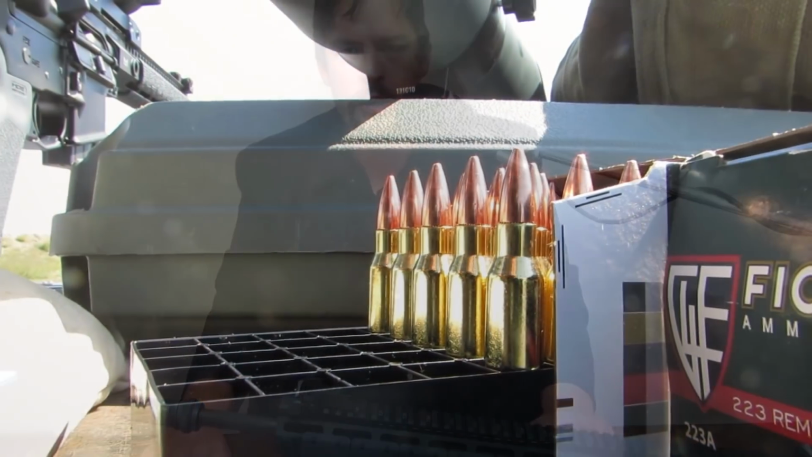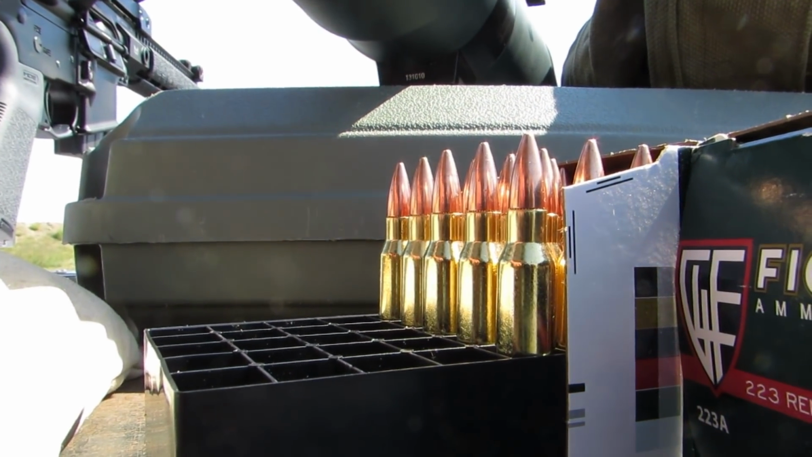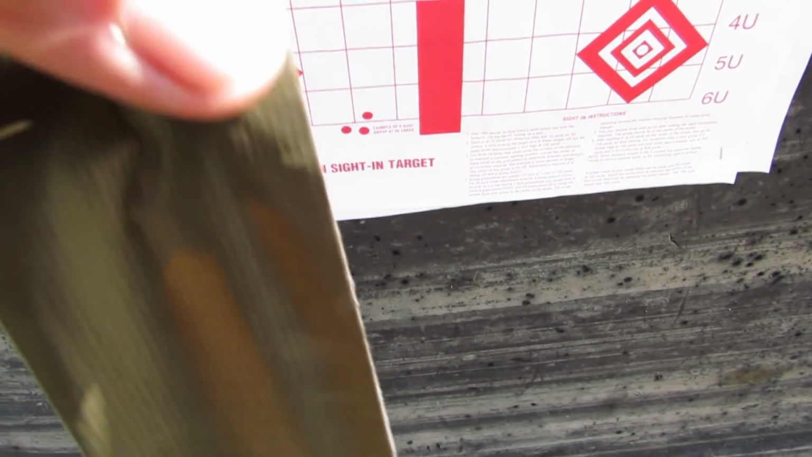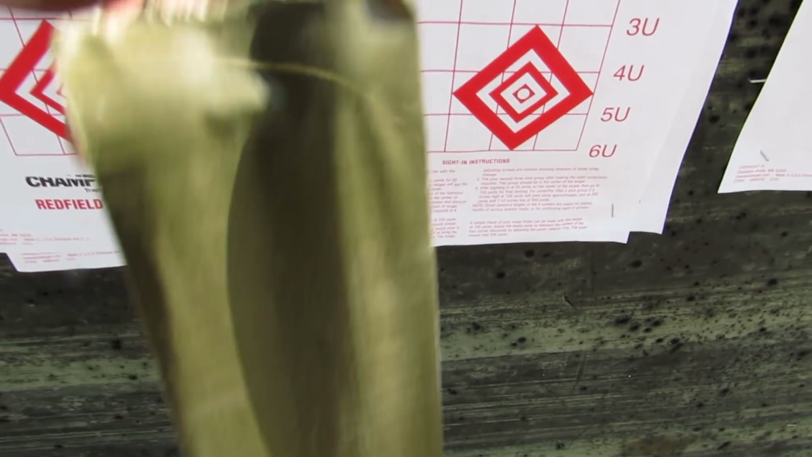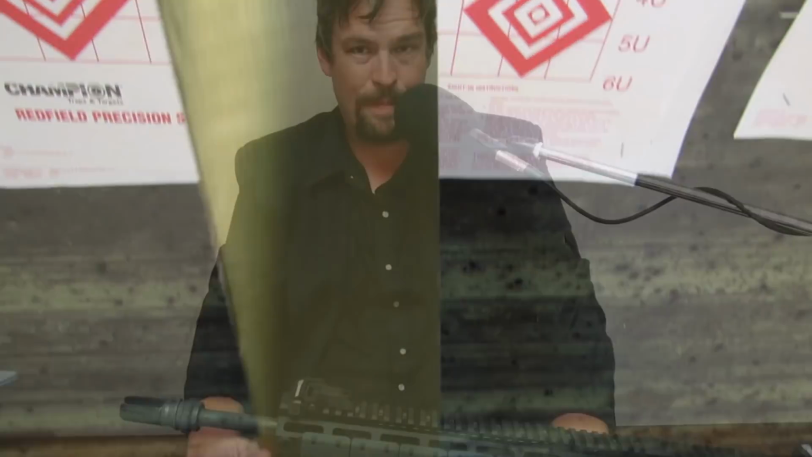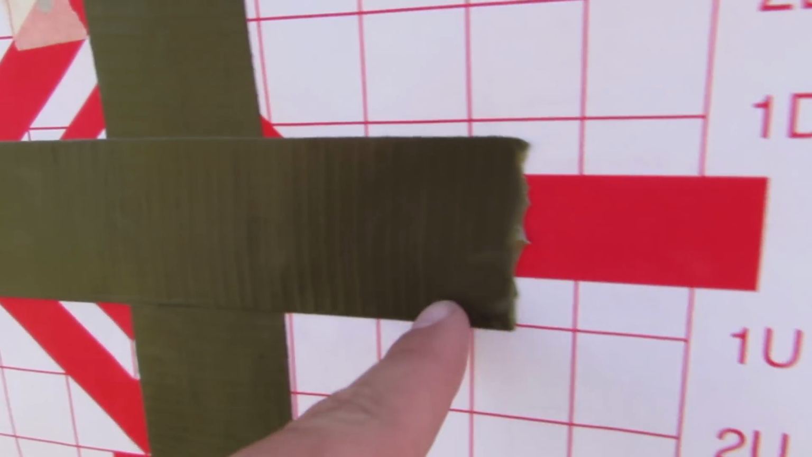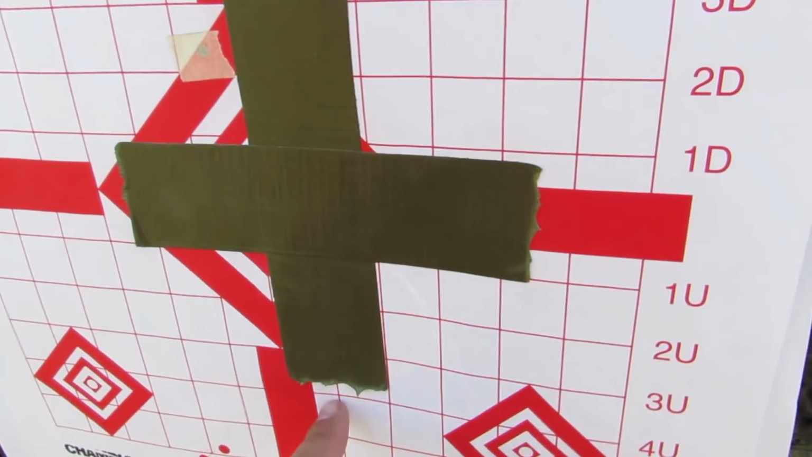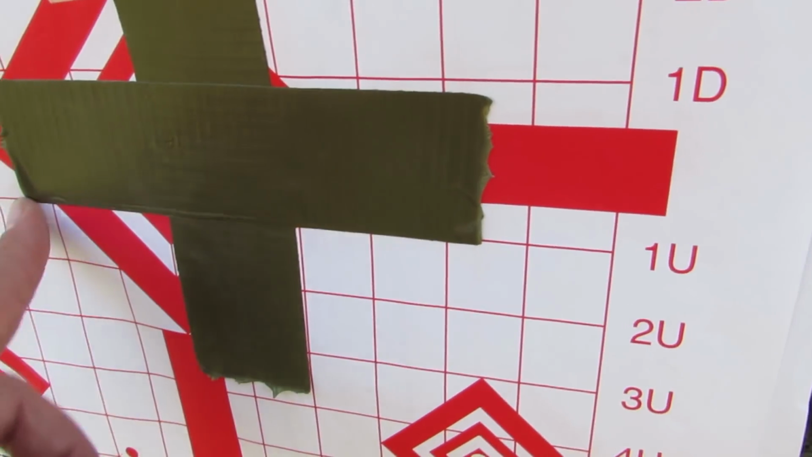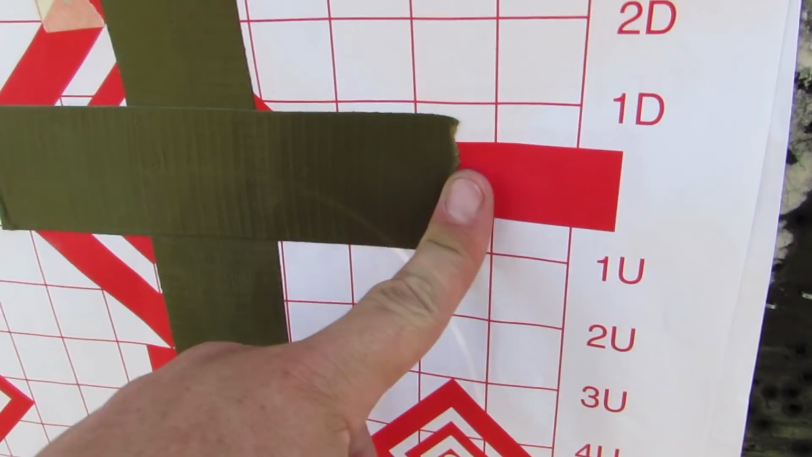I spent about, I would say, 100 rounds of Fiocchi ammunition in this .223 to get it perfectly zeroed at 100. Because you got to start off at close range. I started off at 25 meters. I was on the box. And then you got to use something with thermal contrast to zero it, like tape, because it's not going to recognize ink on paper very well because it's thermal contrast. It's not visible light contrast. So different materials are going to put off different thermals. And so I used some duct tape, which ain't ideal, actually.